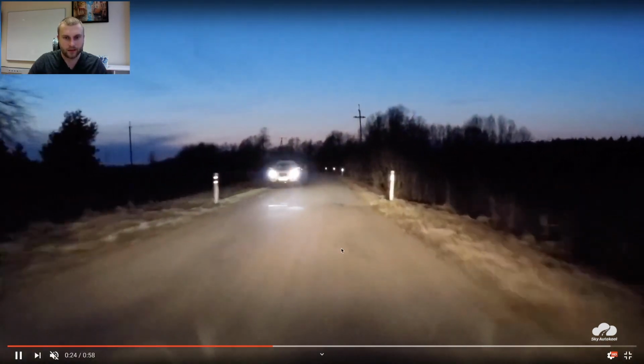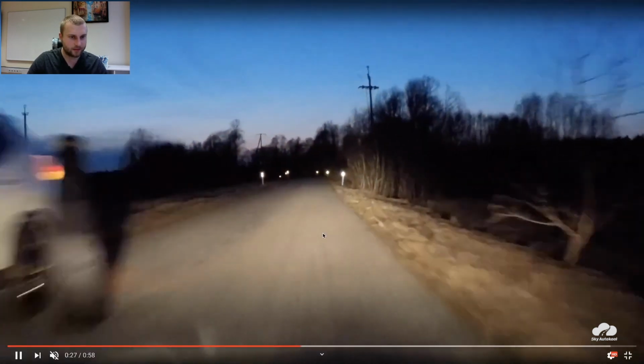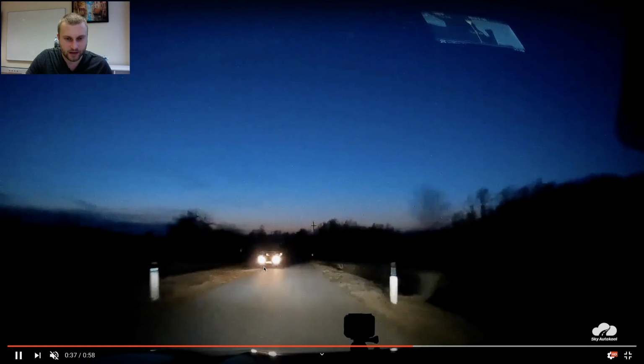So now we have high beams, and he has side lights and emergency lights. It's not very clear in this video, but still he has side lights and emergency, and we have high beams. So now we see better, you see. Now we see the person very clearly. Yeah, now we use side lights and headlights.